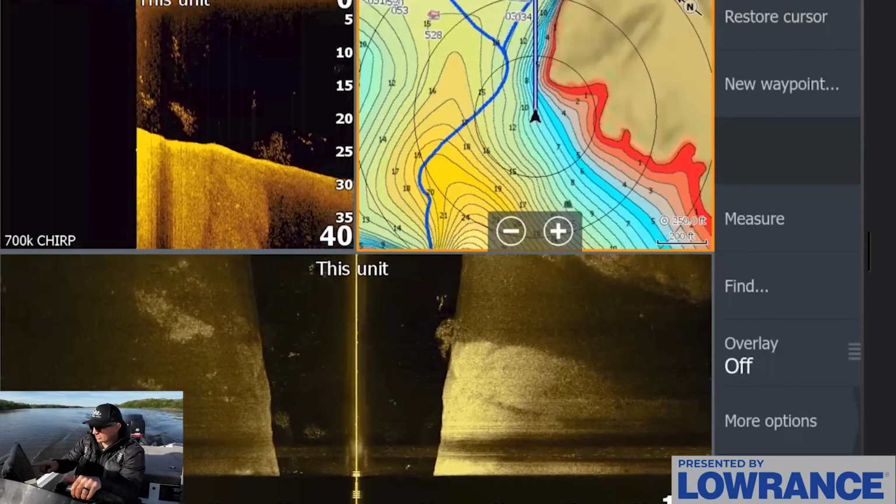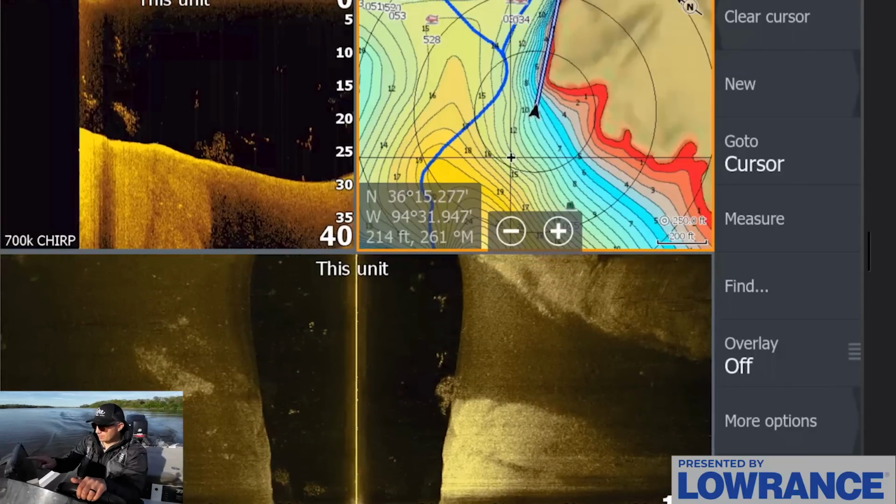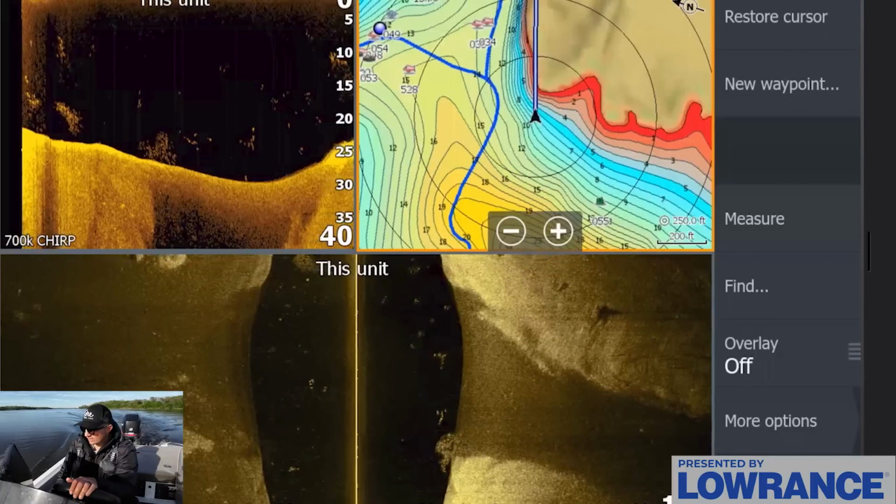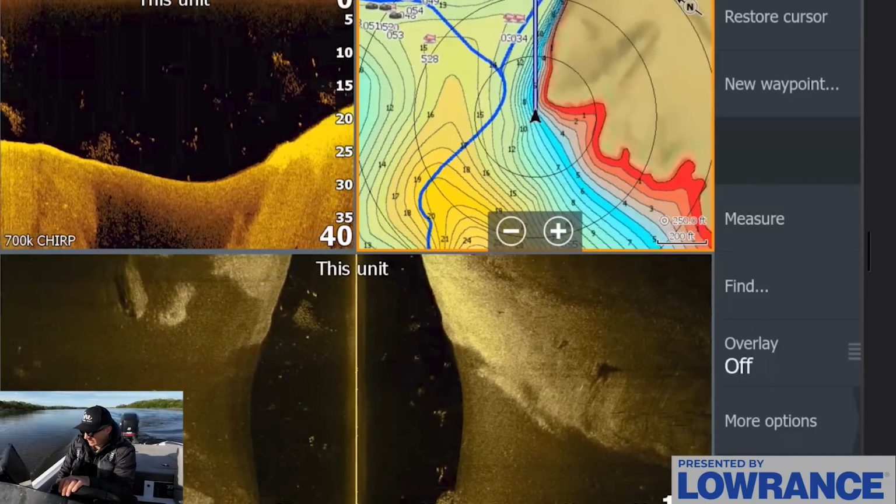Okay, so really quick, I'm actually going to check out this main lake point right here. It sticks out here. It's harder to see on the map, but there's a really nice channel that it drops off into, and there's a lot of bait here. I'm going to check in that same depth zone we've been looking in, that 15-ish foot zone.